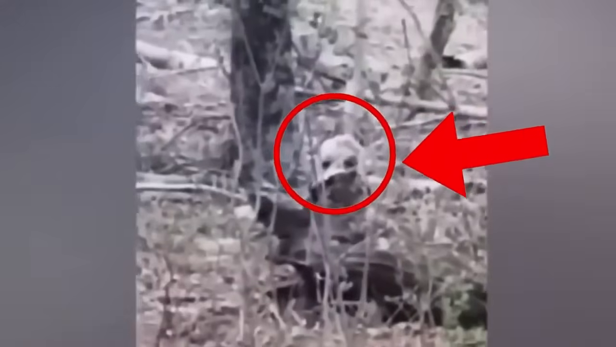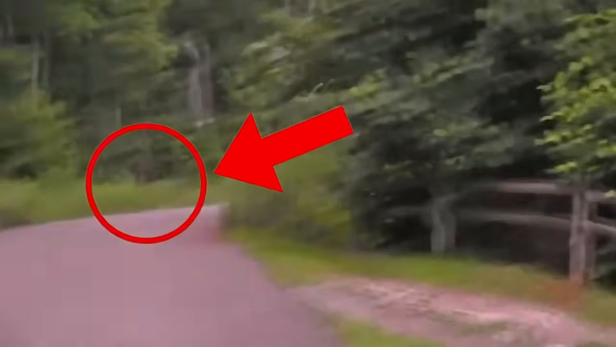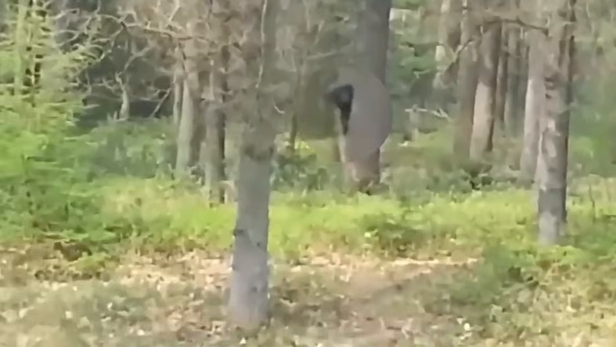We've uncovered some spine-chilling trail camera footage that captures the unimaginable and the terrifying. It's in these shadowy depths that trail cameras stand as silent sentinels, capturing the secrets of the untamed. These cameras, meant to document the natural world, inadvertently record something far more sinister.